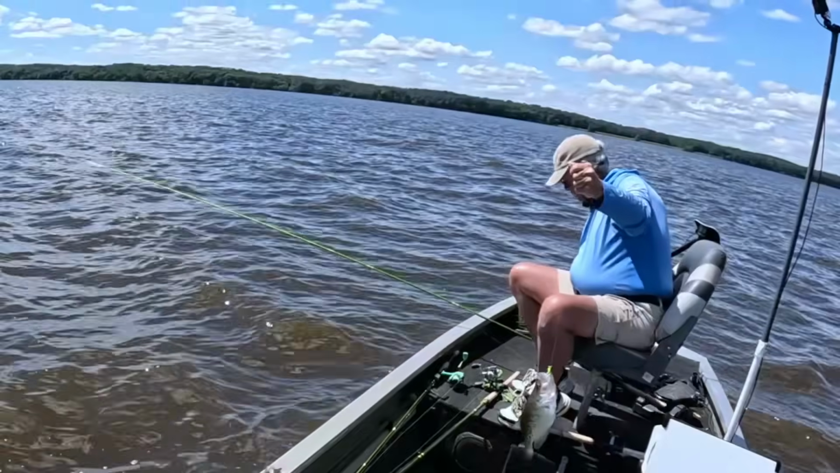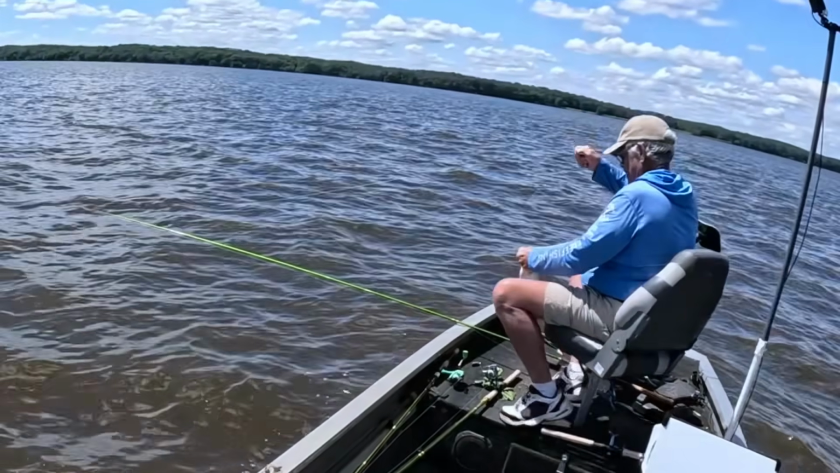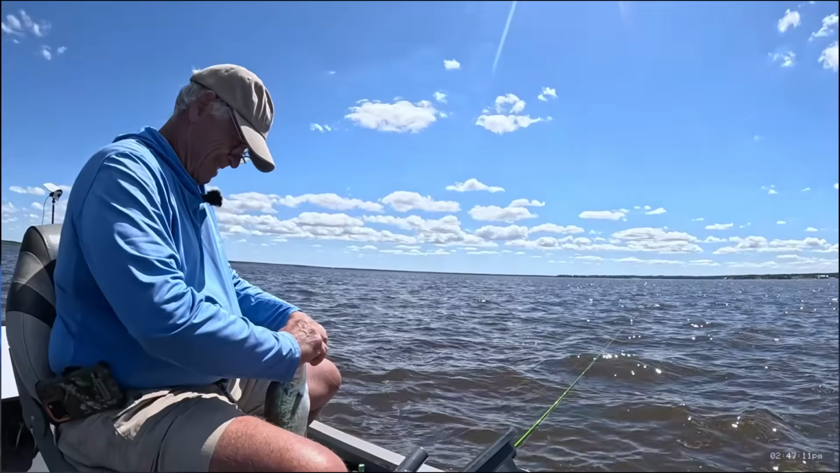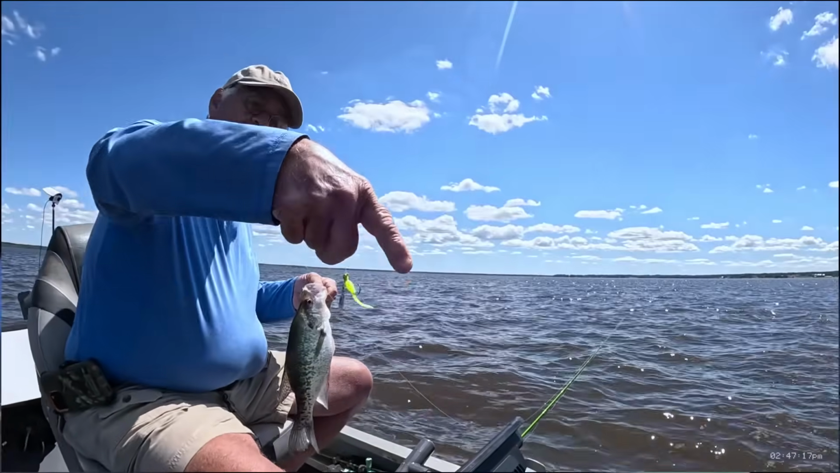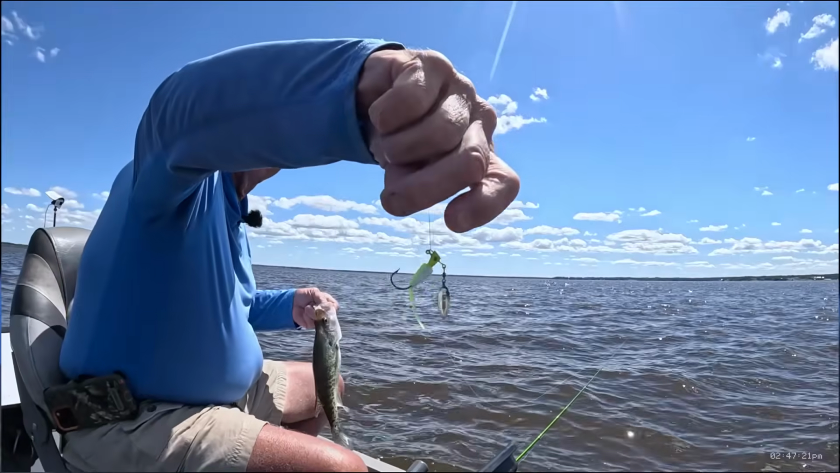I want y'all to look at this thing here, right here, man. This is on a Wild Willie's Walbash lemon meringue. I get it out, good Lord. On the underspin. Man, he hammered that thing. Can y'all see that?